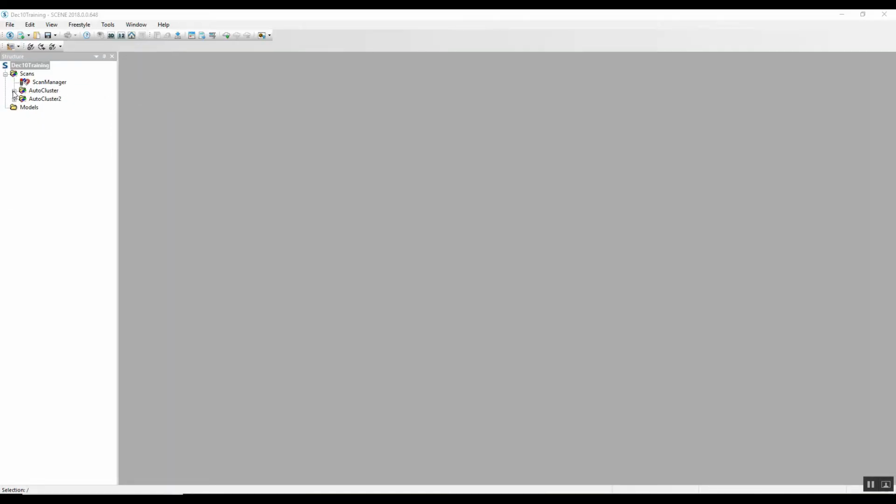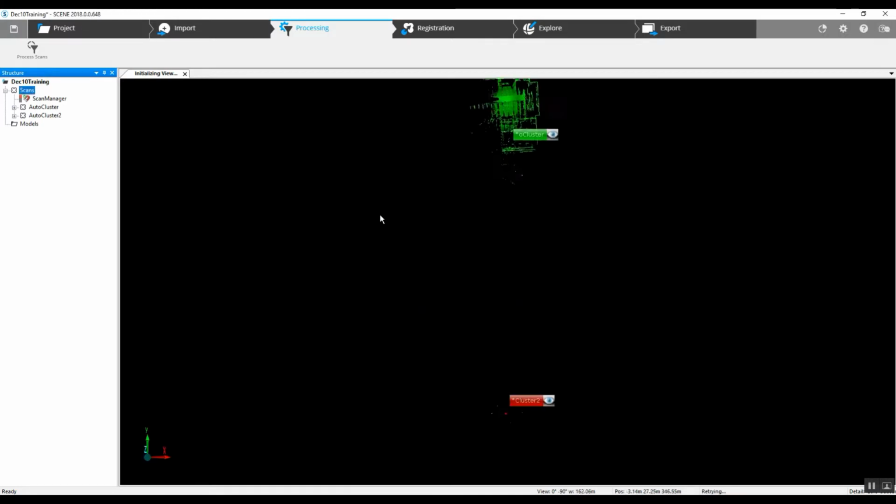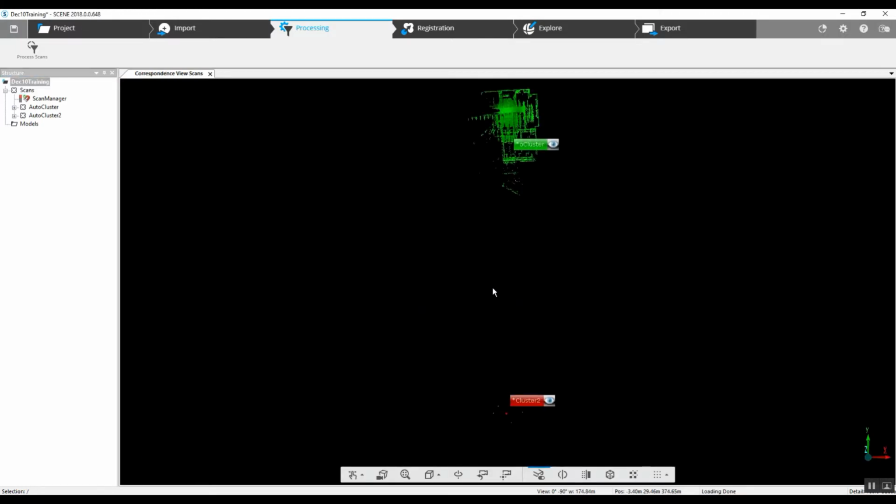Now we're left with the two different clusters here, and if you are working in the office, not in the field, you're going to need to see if these two clusters are supposed to go together. One of the ways we can start is to view this project in correspondence view. It's going to give us two big clumps or clusters, and we'll see if we can maneuver these around manually and see that they might go together without having to go in and do a whole lot of extra stuff.